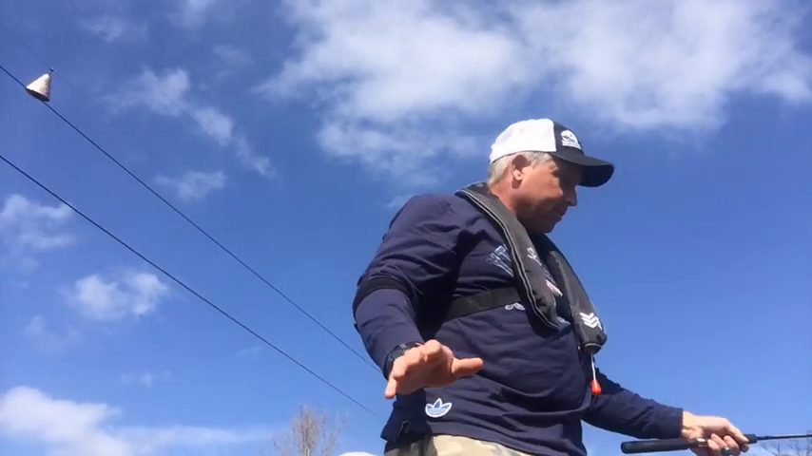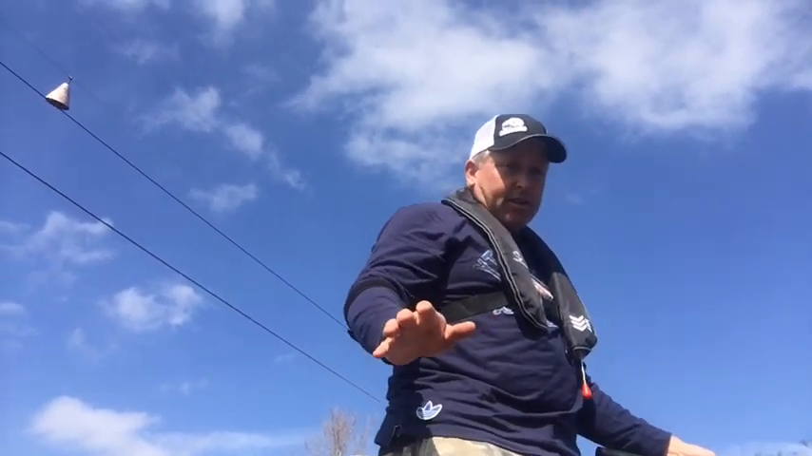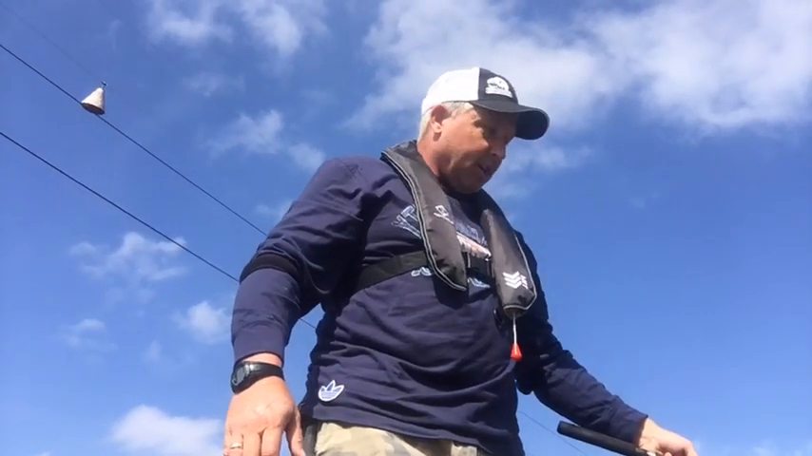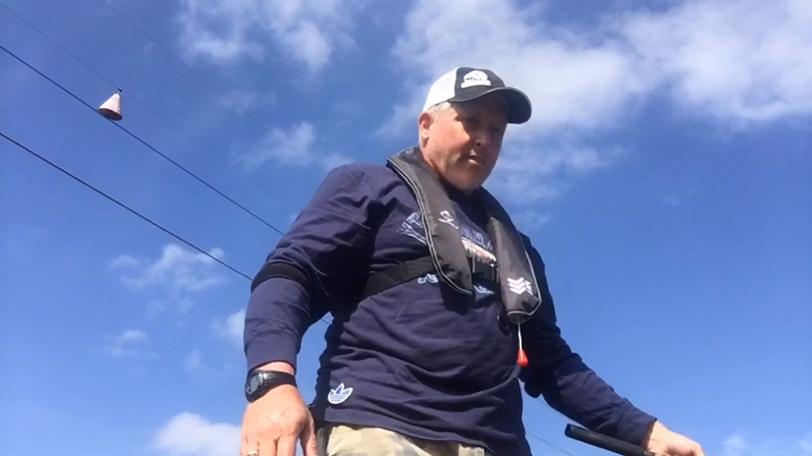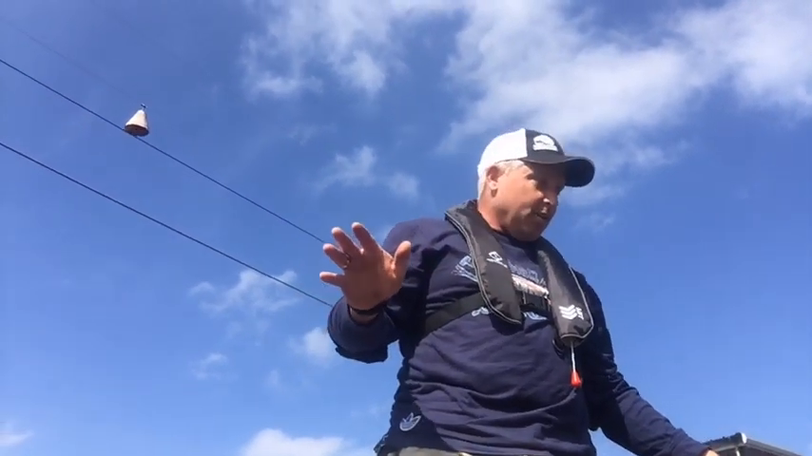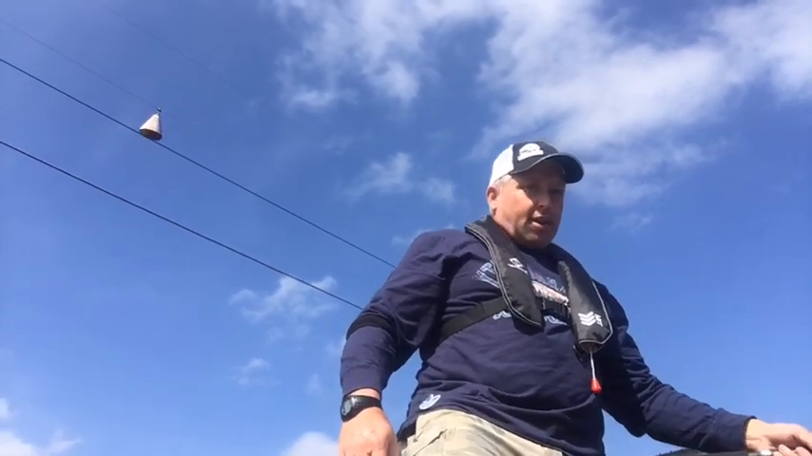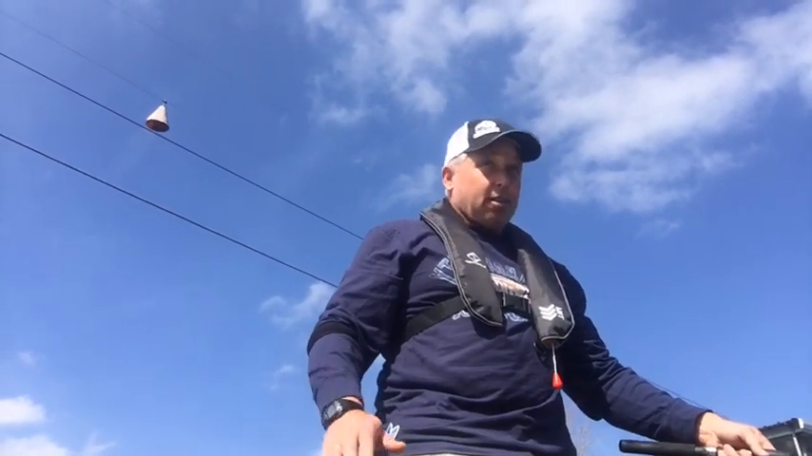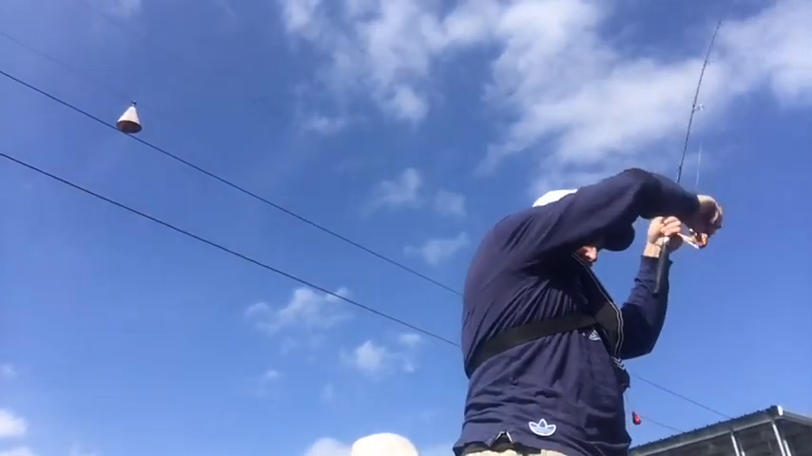And I'm not doing a whole lot here, everybody. All I'm doing is just kind of holding it still and twitching it just a little bit. And these fish are suspended. They're in 35 foot of water, and the top of that school was, there he is right there. Whoop.